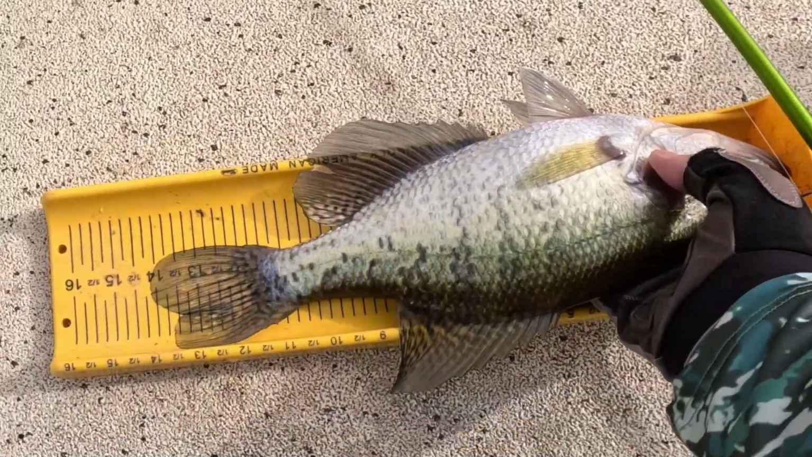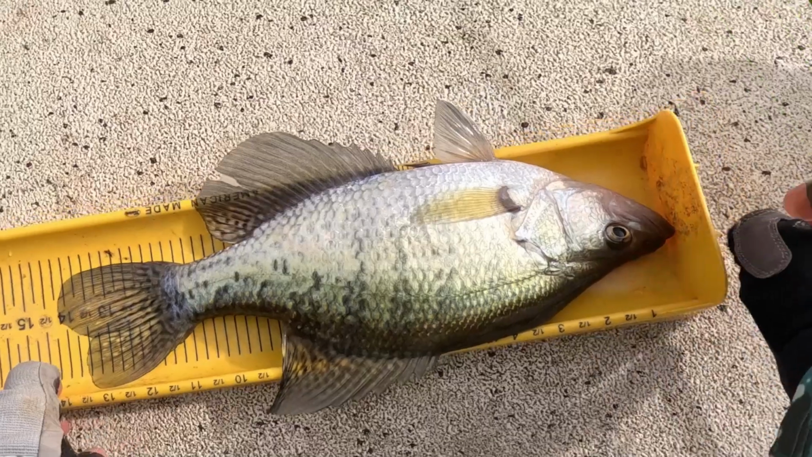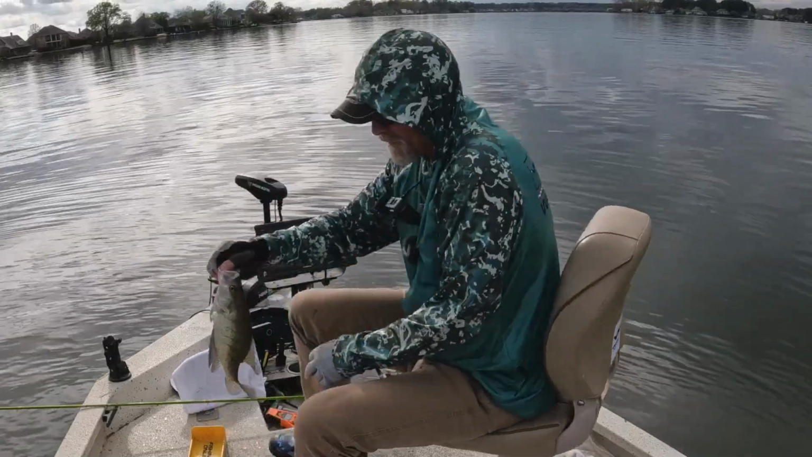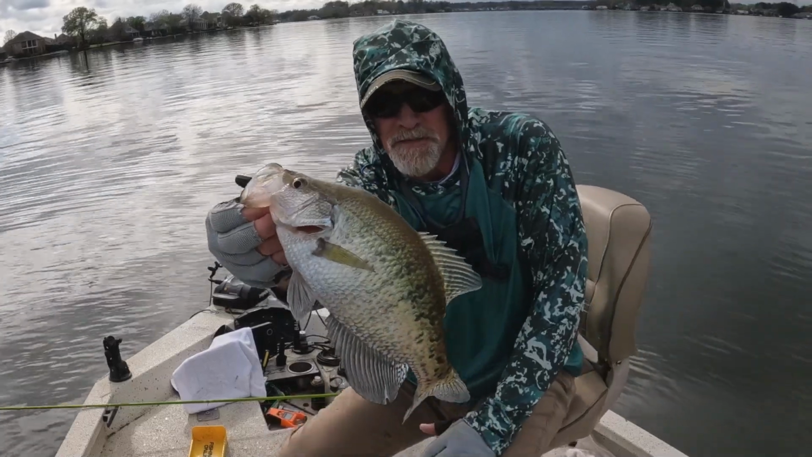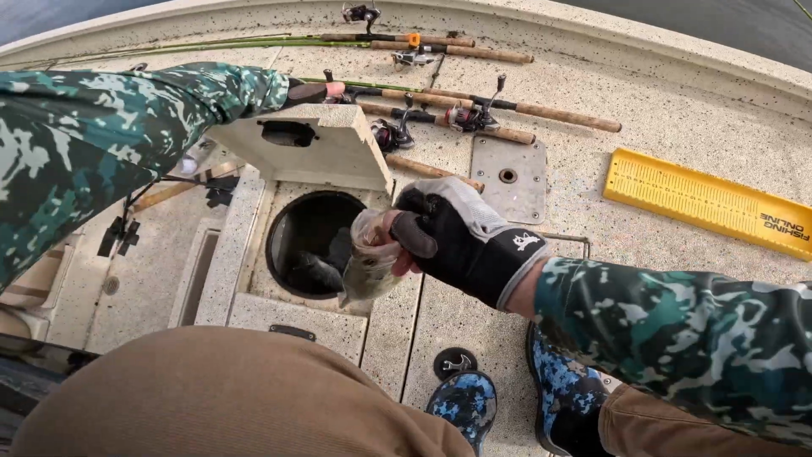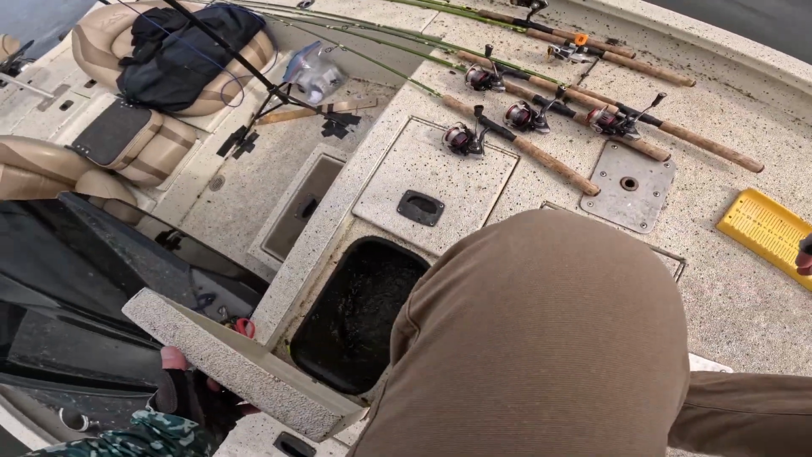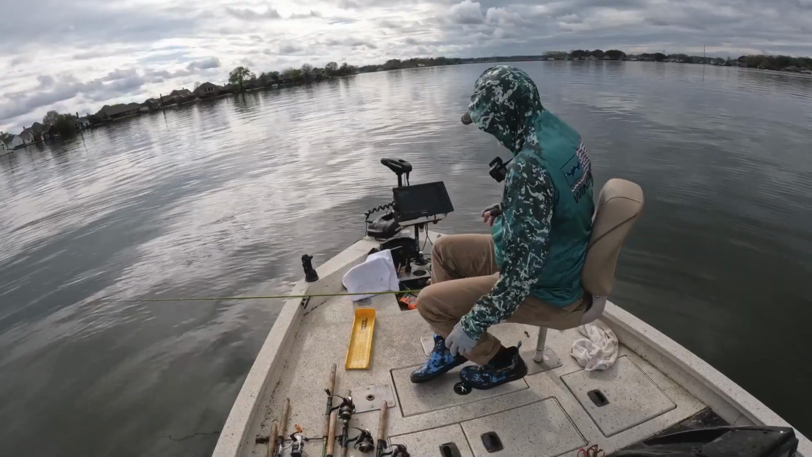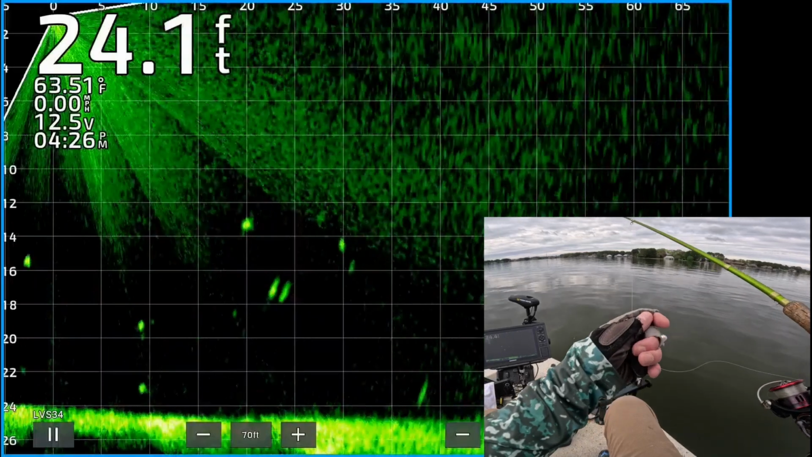Black tuxedo, 14-inch. Over 14. White crappie. Look at that. Get in there, dude. Got 3 in there. I need about 10.